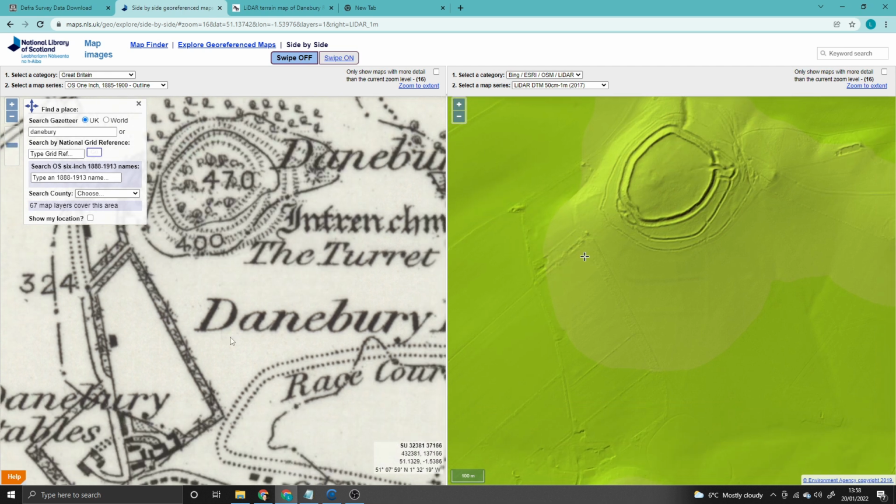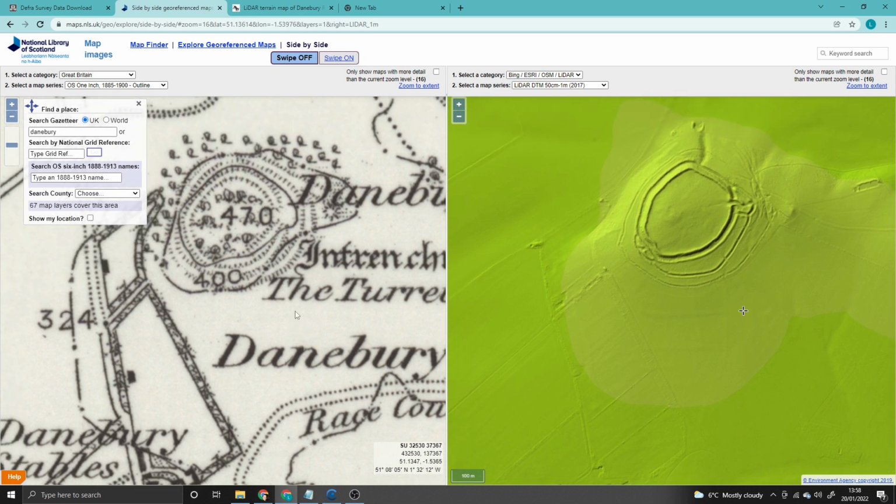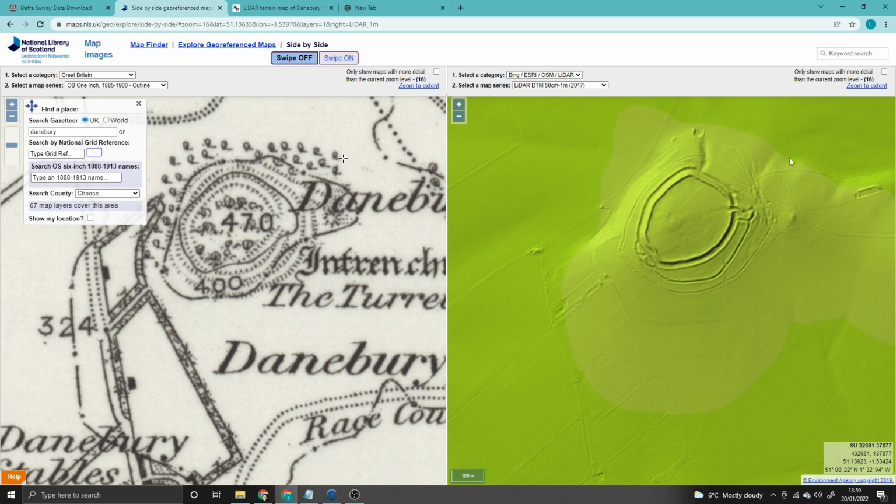But let's say you have a permission, and on that permission, you want to get the most out of it to give yourself the best chance of finding something. So I've loaded up somewhere in Hampshire. This is Danebury Ring. If you look up Danebury Ring, you will find this place. And here we've got the side-by-side with a LiDAR data set.